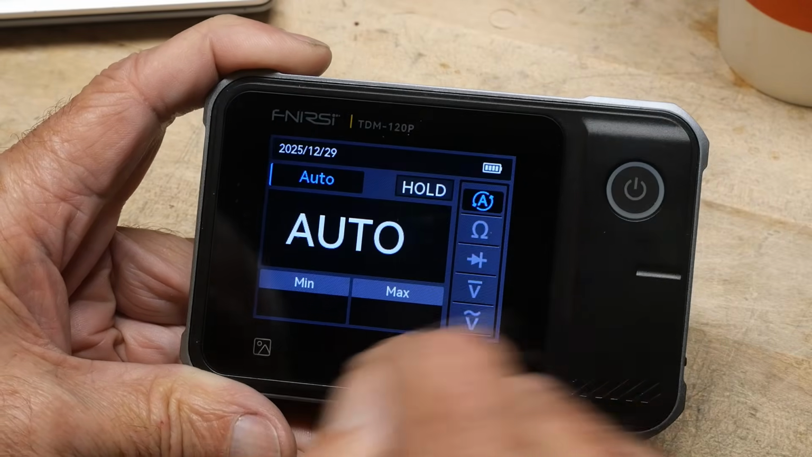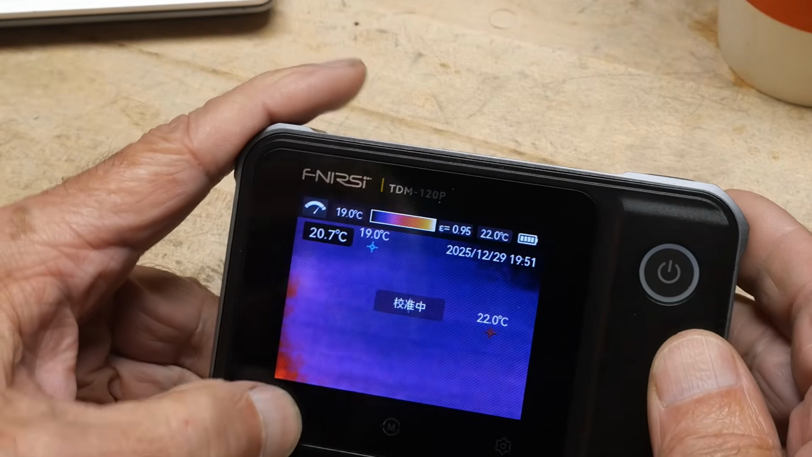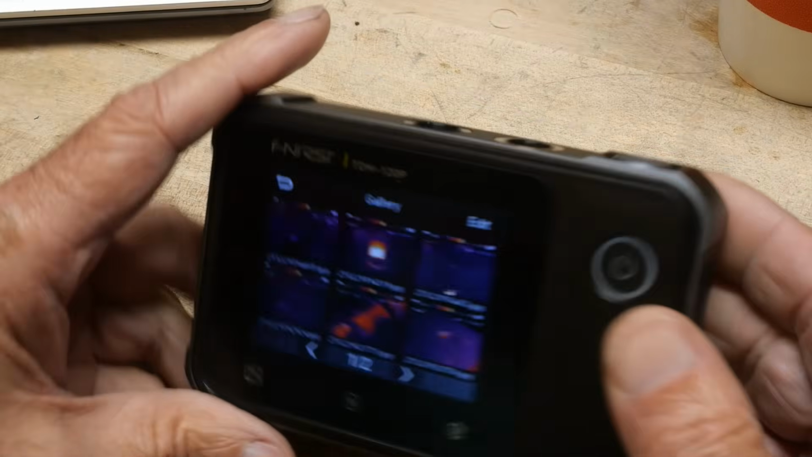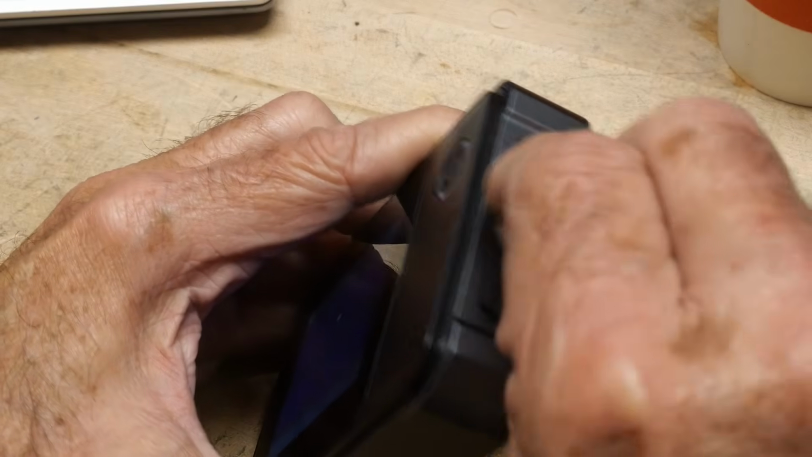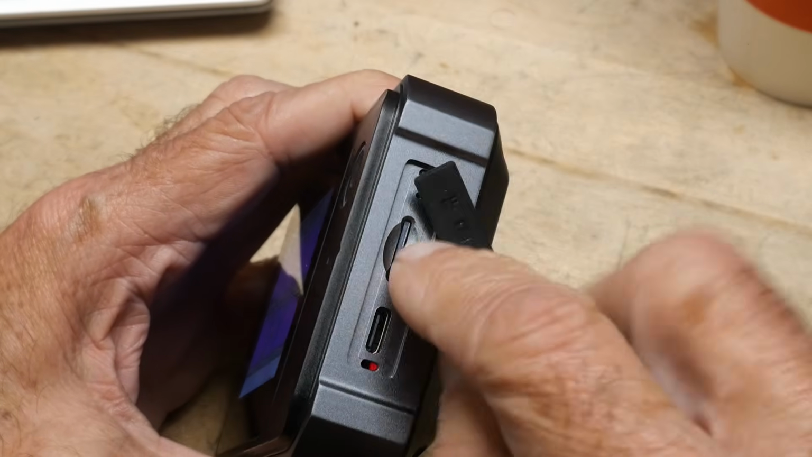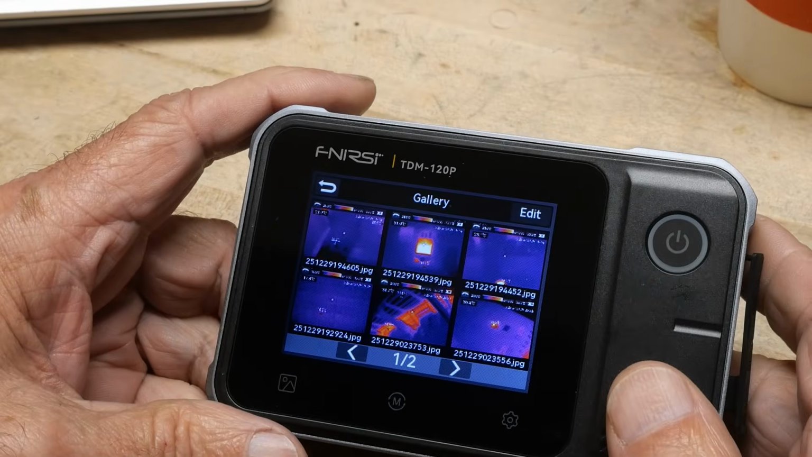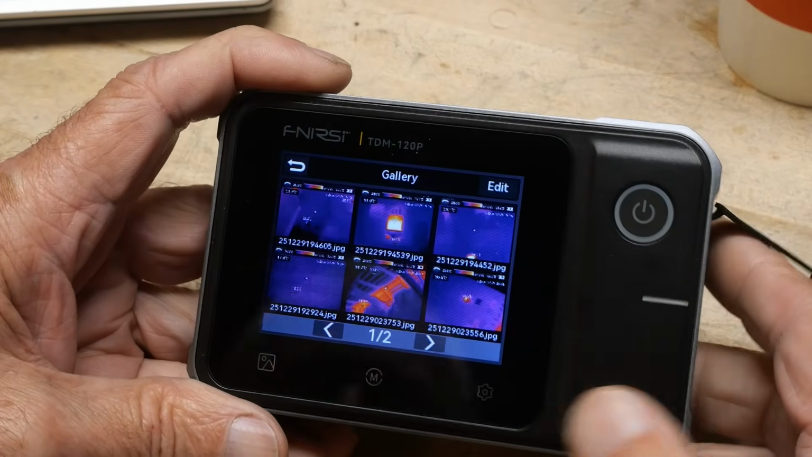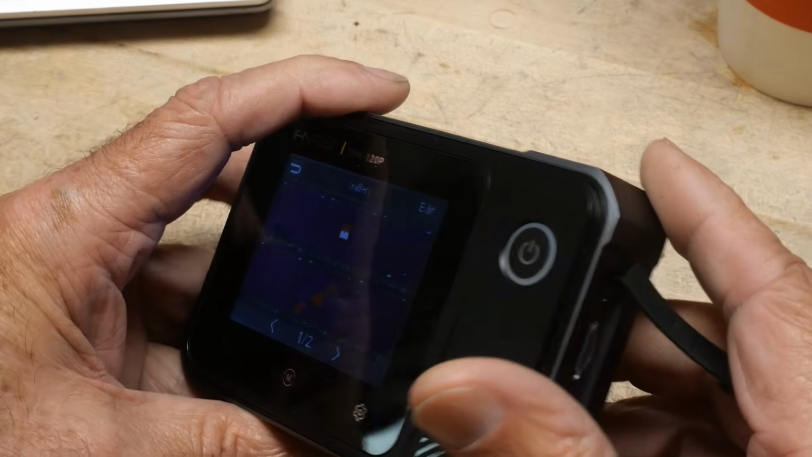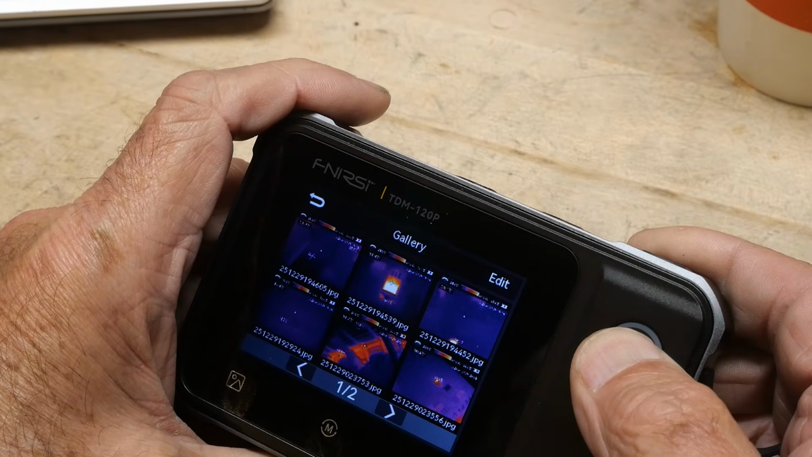You can push this button. That doesn't do anything. Let me flop them now and then push it. There we go. Oh, here's pictures that I've stored. So it's got on the side here a little SD card. Okay, and it has a USB-C charging connector, and probably to flash new firmware and stuff too, I would imagine. It's got a menu with some stuff in it. All right, let's turn this off.